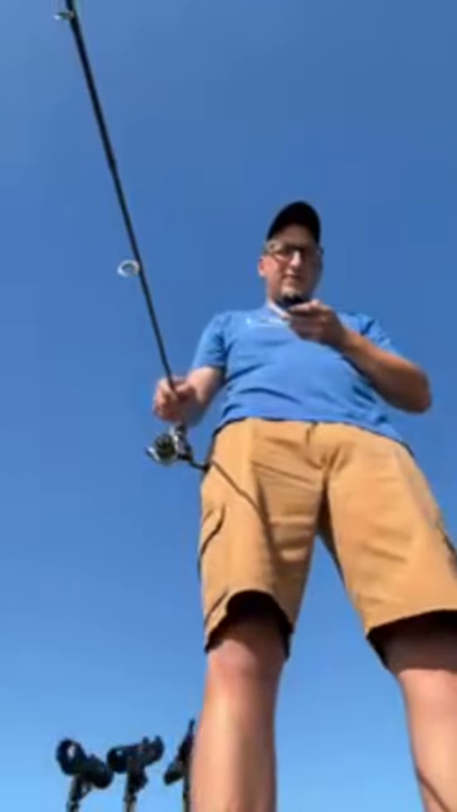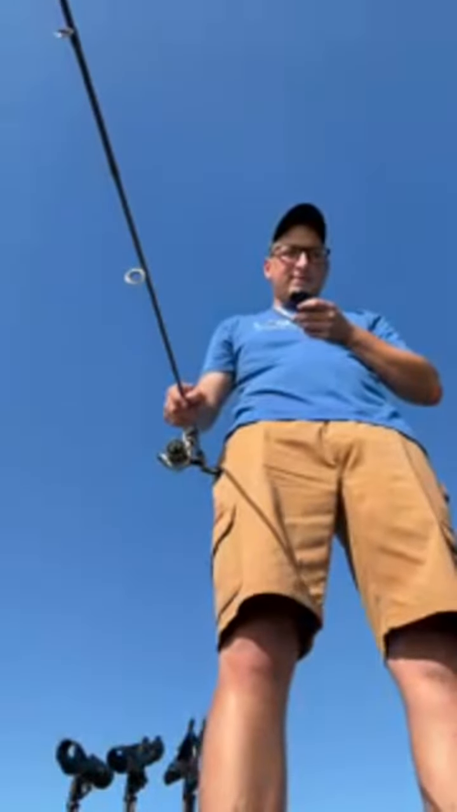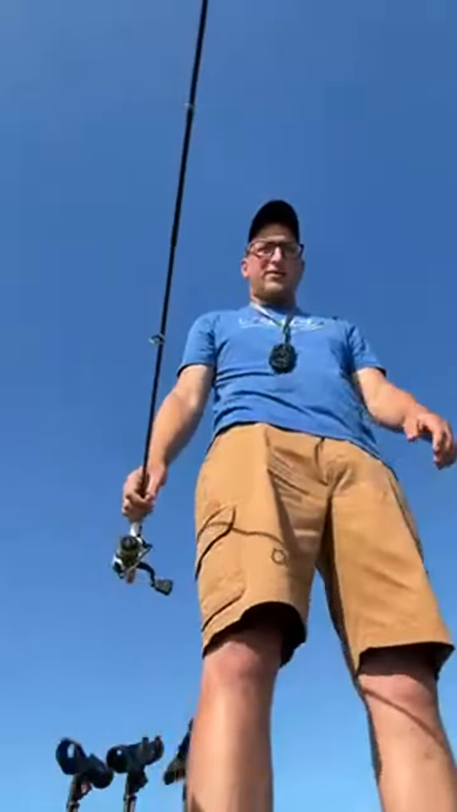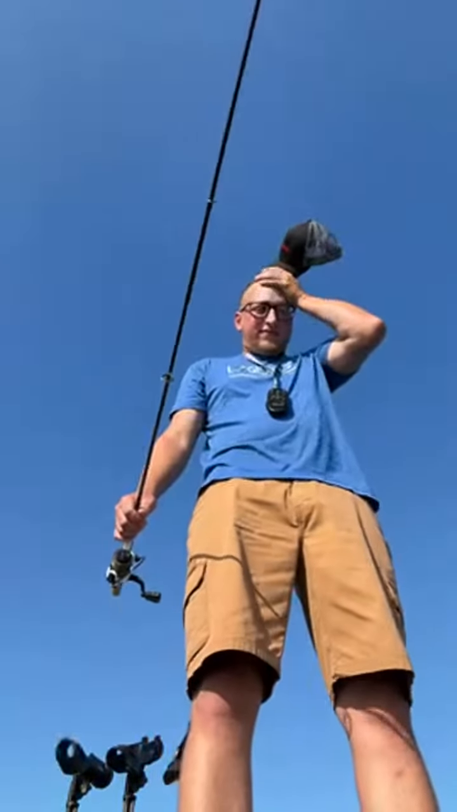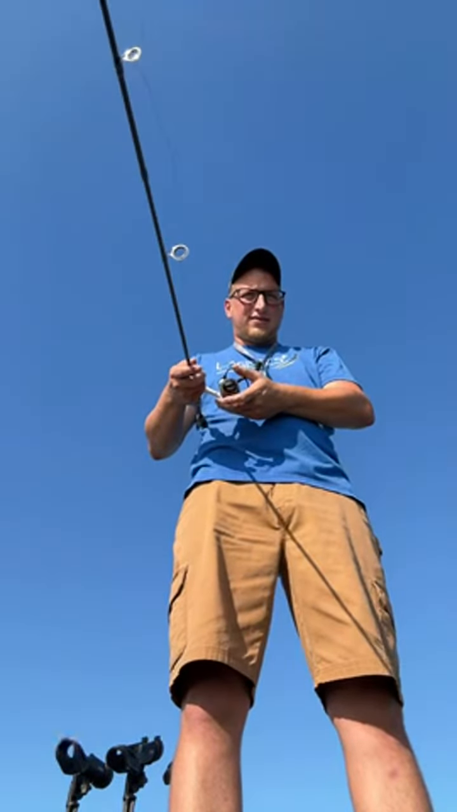Gotta find them pods. No single fish. Gotta find the pods. When they're in the pods, they eat, and they eat just like that, instant. Find one down in the mud.